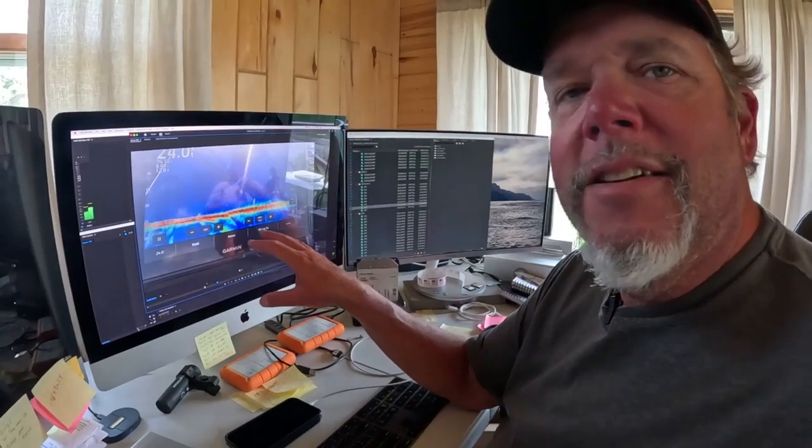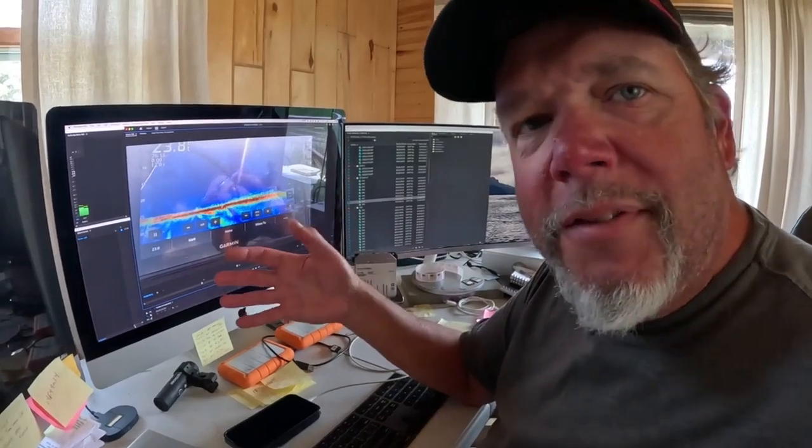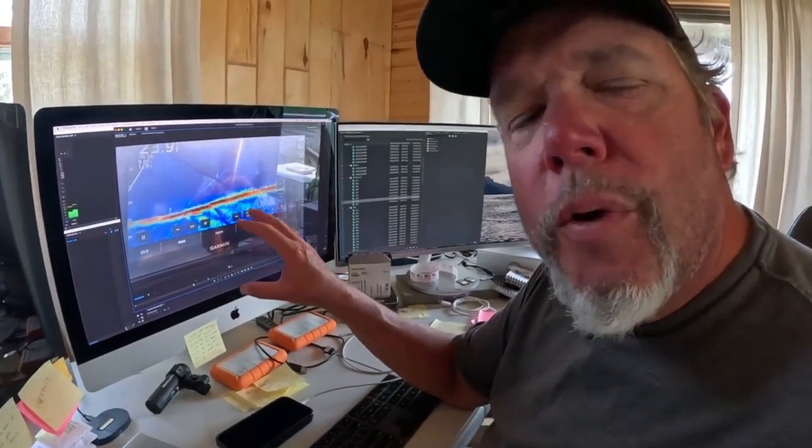Now, my opinion on Livescope and on forward-facing sonars, it's not some evil entity, right? It's not something that's going to completely ruin fishing as we know it. Instead, it's an incredible tool.